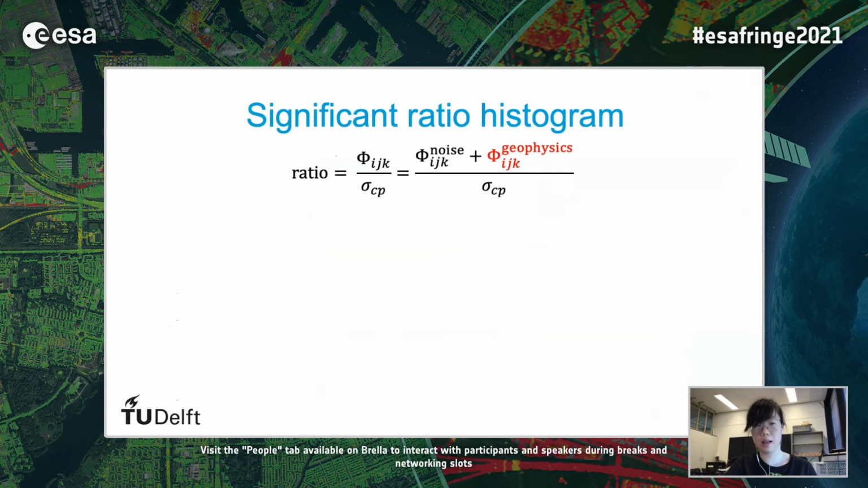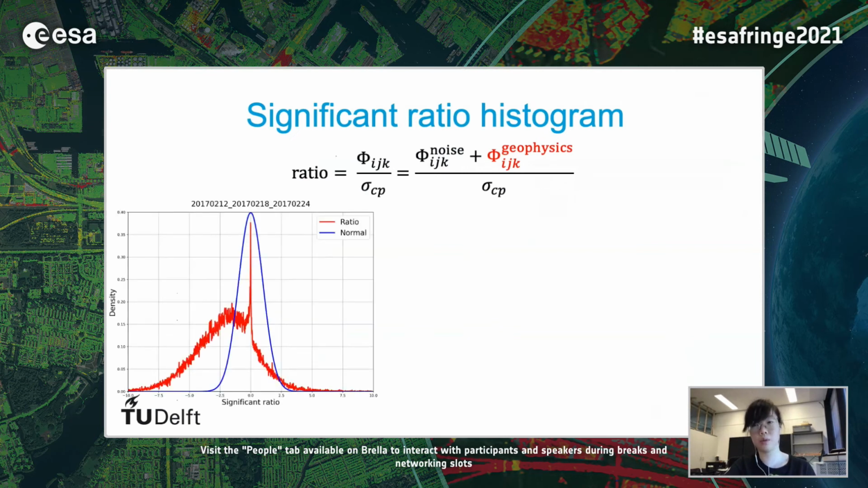And we do the statistical analysis again. Let's revisit the definition of the significant ratio first. It is a combination of noise and geophysical change contributions. So here, I plotted a ratio histogram together with a standard Gaussian distribution, which is supposed to be the contribution of noise.